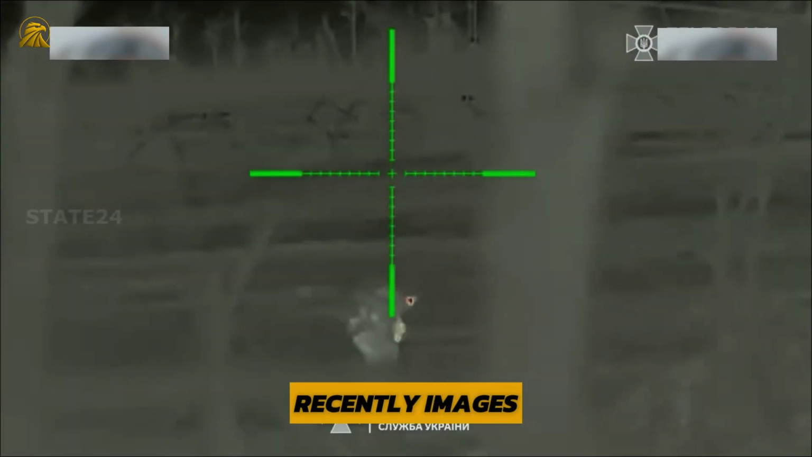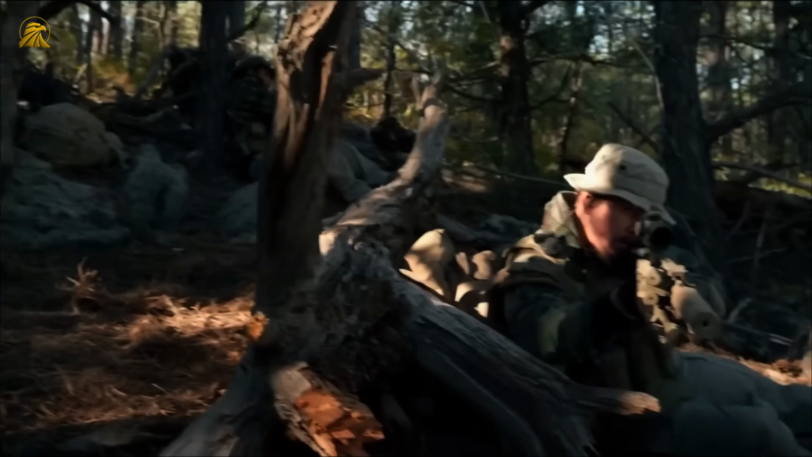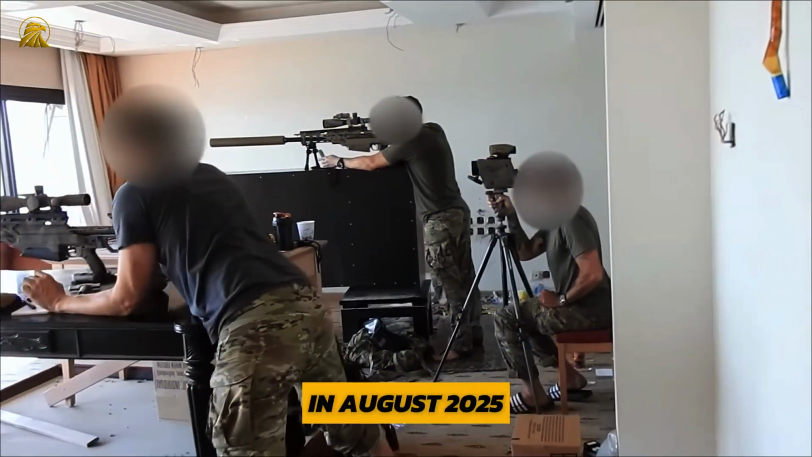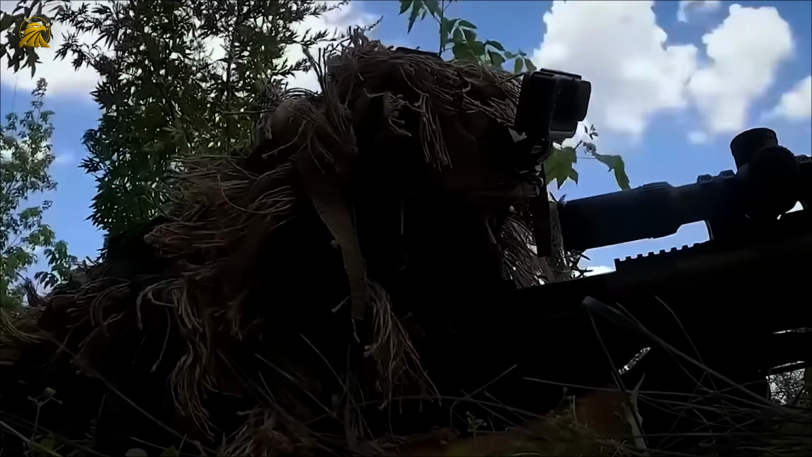Recently, images of Ukrainian snipers shocked the internet. We see them switching their scopes to thermal view, taking out entire squads, but that's not the only thing that surprised people online. In August 2025, a Ukrainian sniper, known only as Phantasma, took out 2 enemy soldiers with a single shot and set a new world record.